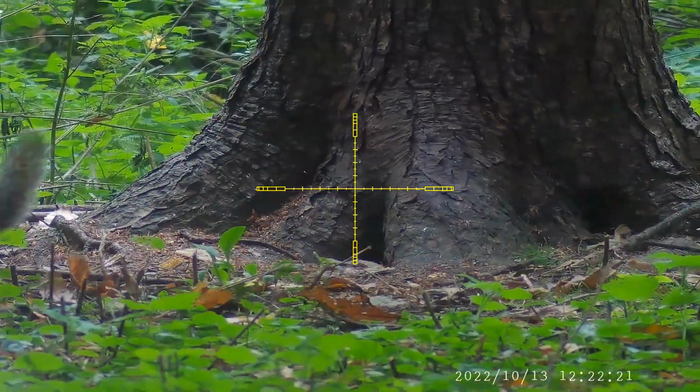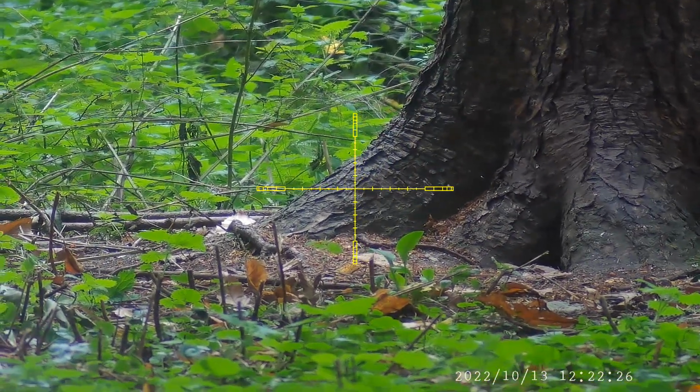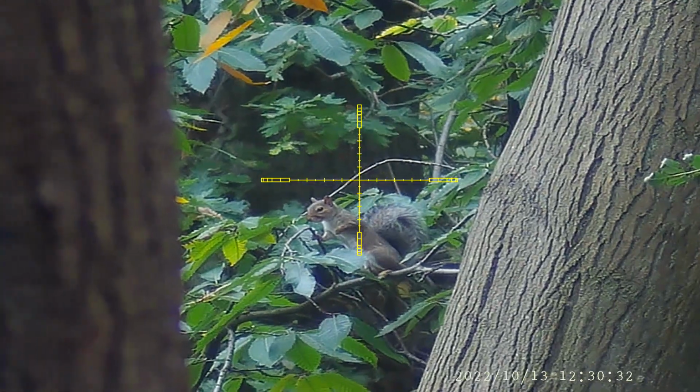That was squirrel number 4. The jumping around is quite normal. The squirrel's dead, but the central nervous system is shutting down.